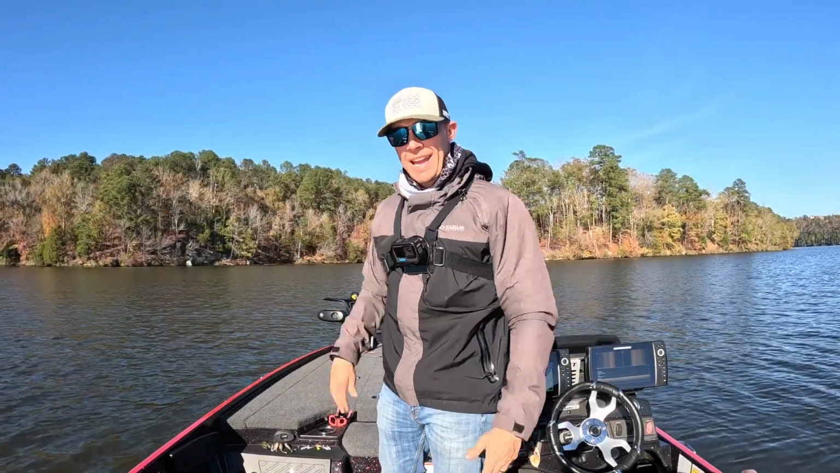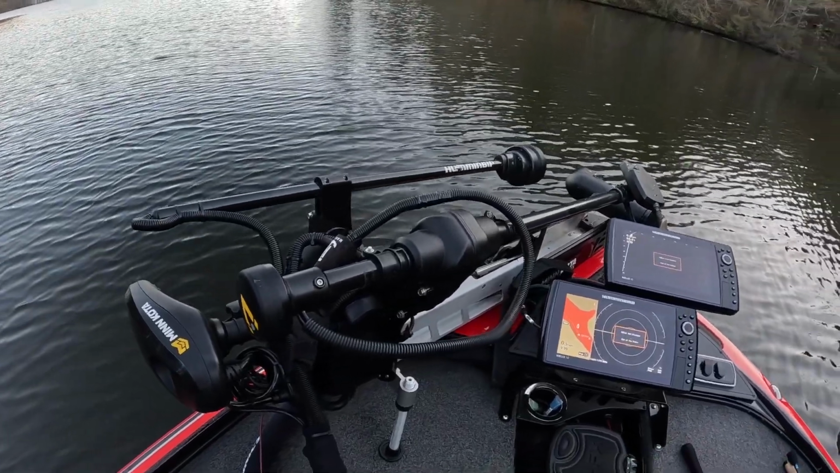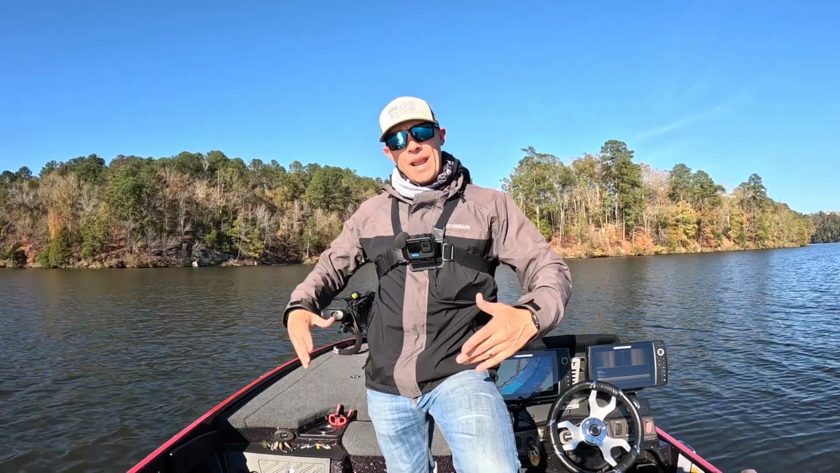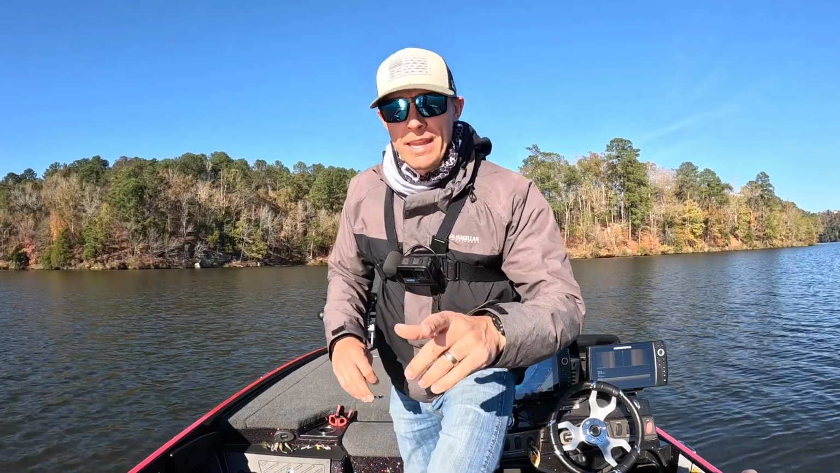What's happening, guys? We are back at it, and I got a new toy put on the boat, the Humminbird Mega Live Target Lock. And we're going to go out here and see if it does exactly what it's supposed to. When I did my research on it, there was one thing that I felt like would be a negative, and I'll talk about that here in a second.